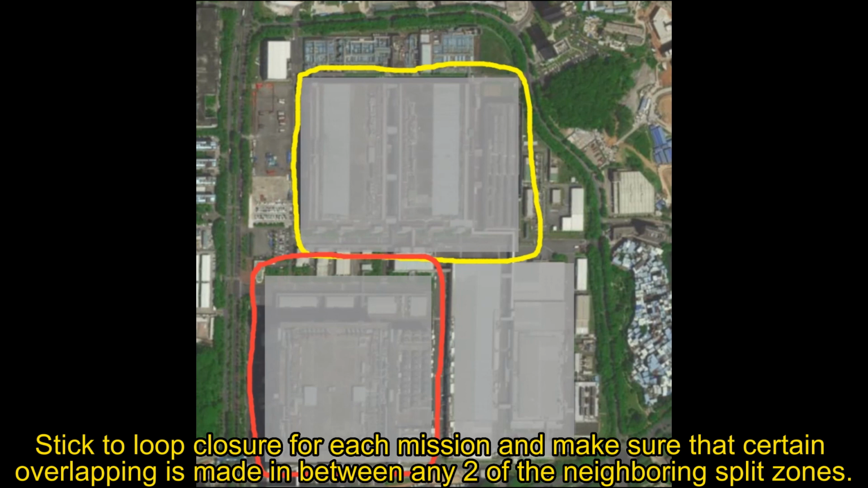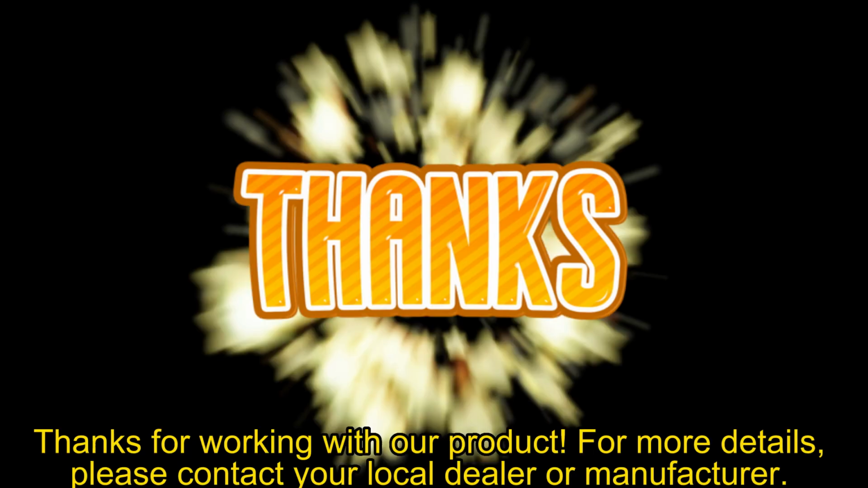Stick to loop closure for each mission and make sure that certain overlapping is made between any two of the neighboring split zones.